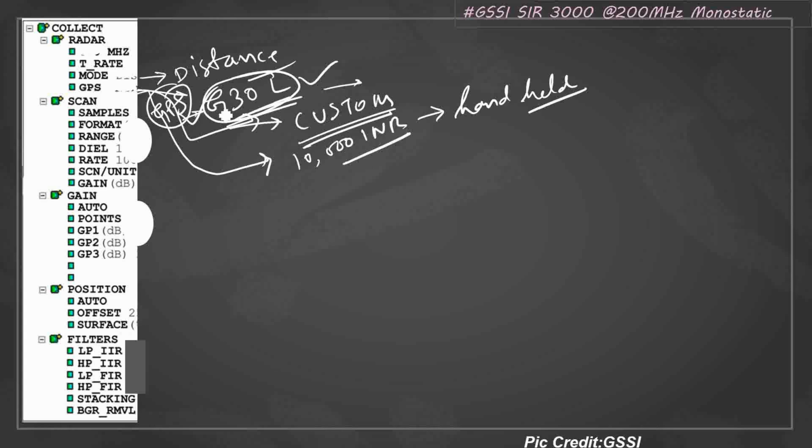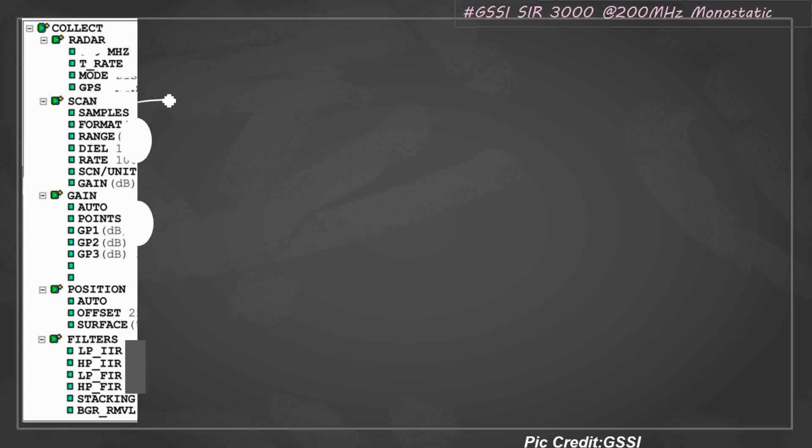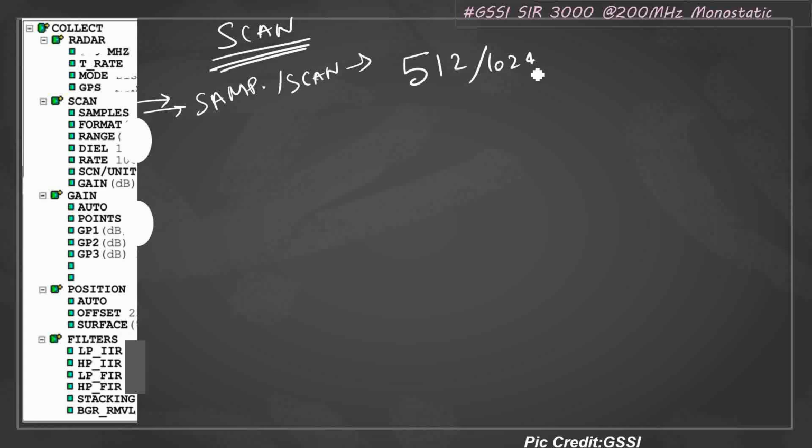Next important point is scan. Now I'll be discussing what parameters you have to set under the scan menu. First, you have to go through the samples. Samples means basically samples per scan. GSSI recommends 512 or 1024. I recommend go for 1024. If you are using a 200 megahertz antenna, why wouldn't you go for 1024?